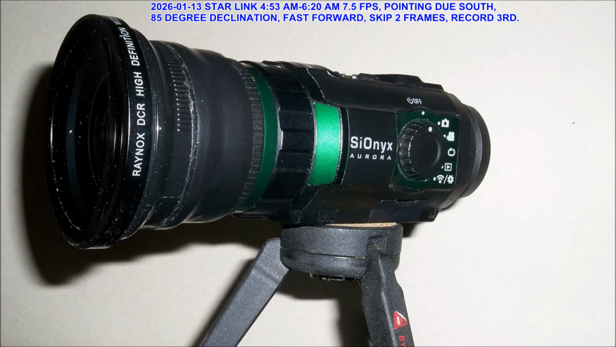But now I see the prices are like between $700 and $800. So if you're interested in one, you just got to shop around and don't buy it right away. Just keep checking the prices and they have sales or something. So I guess I got lucky.